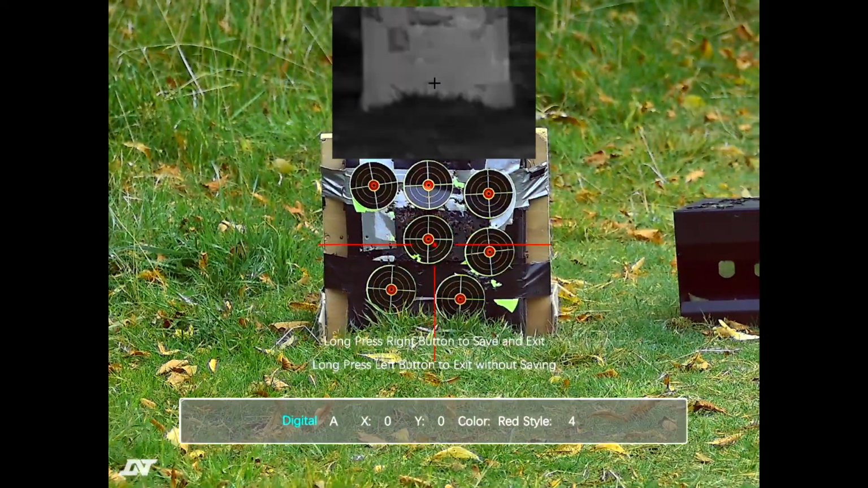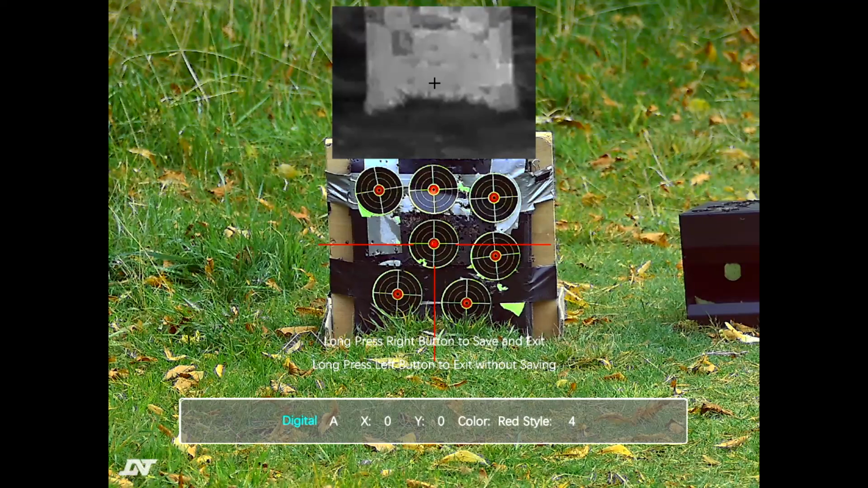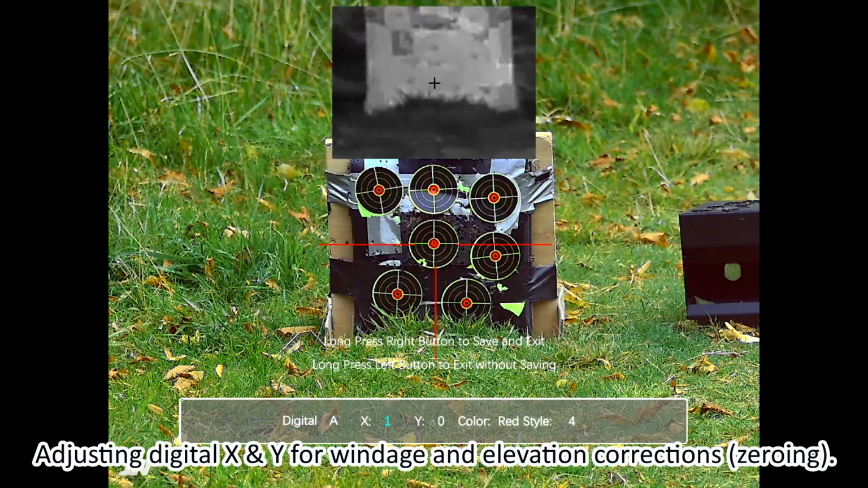So let's try the power button to freeze the image. Spot on. To the right, go down the way to move the reticle to the left. Okay, spot on. And then just go down the way, yeah, to lower the reticle.